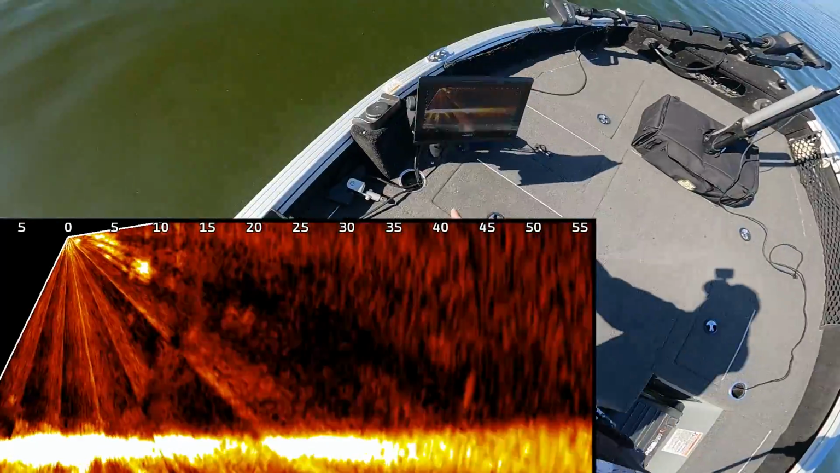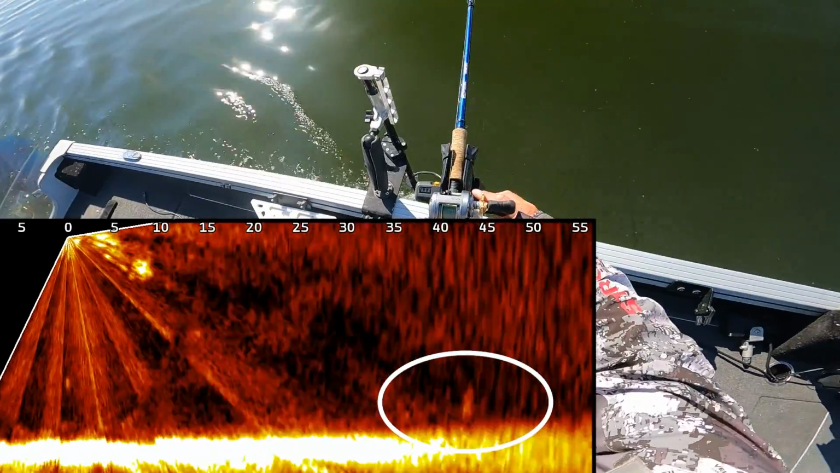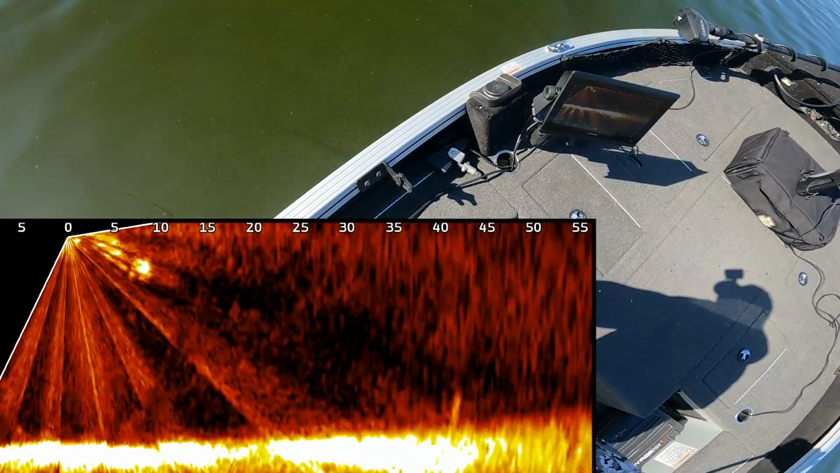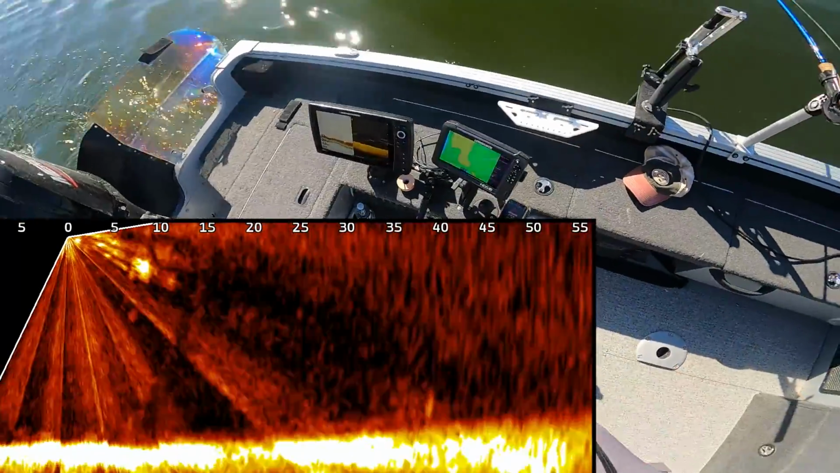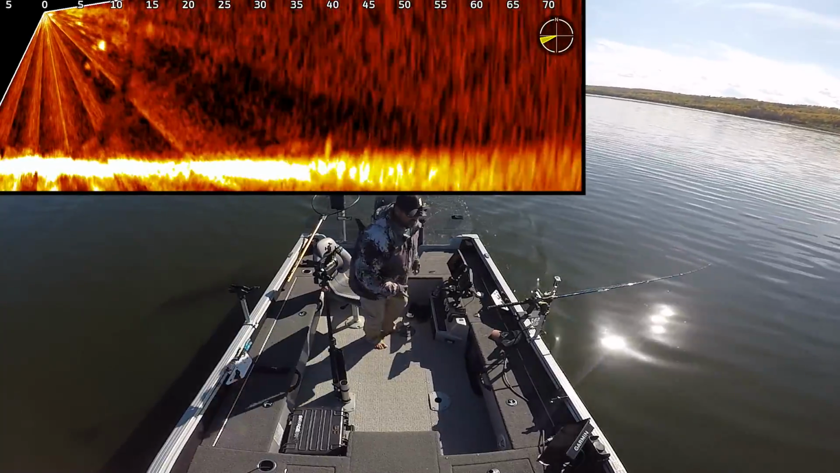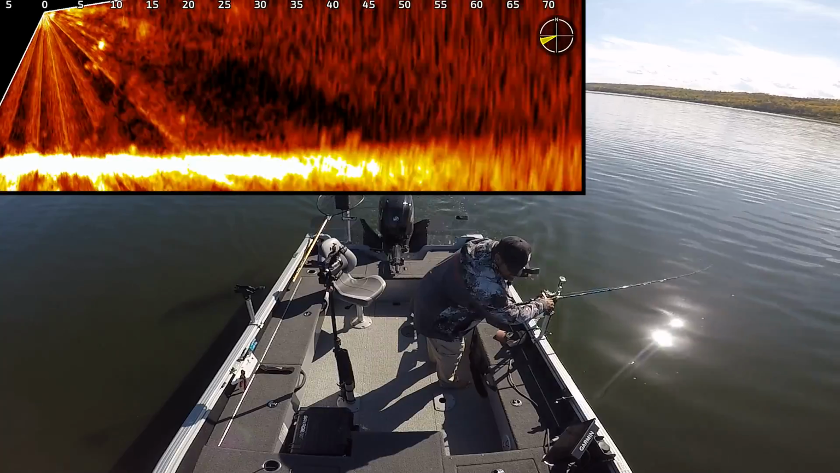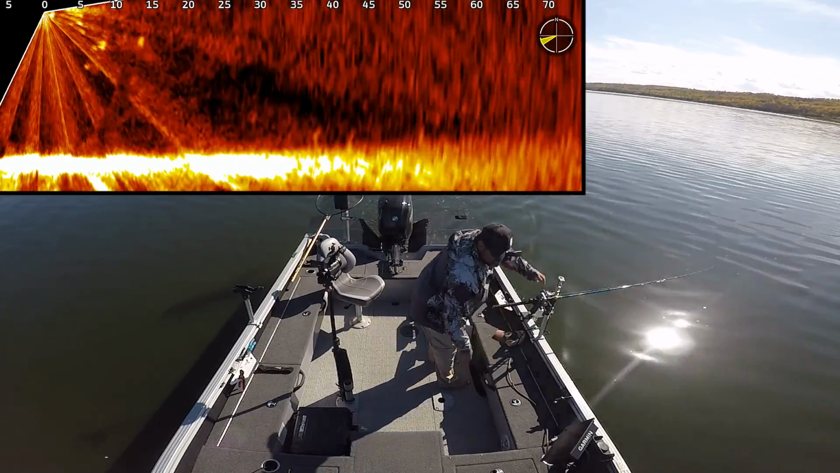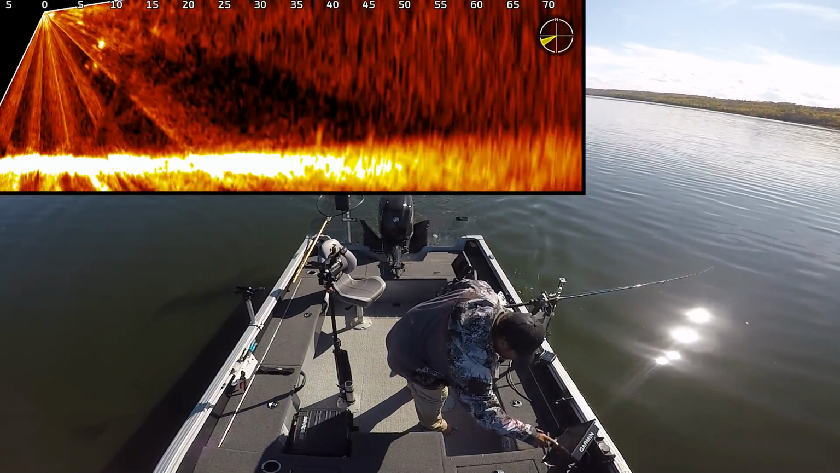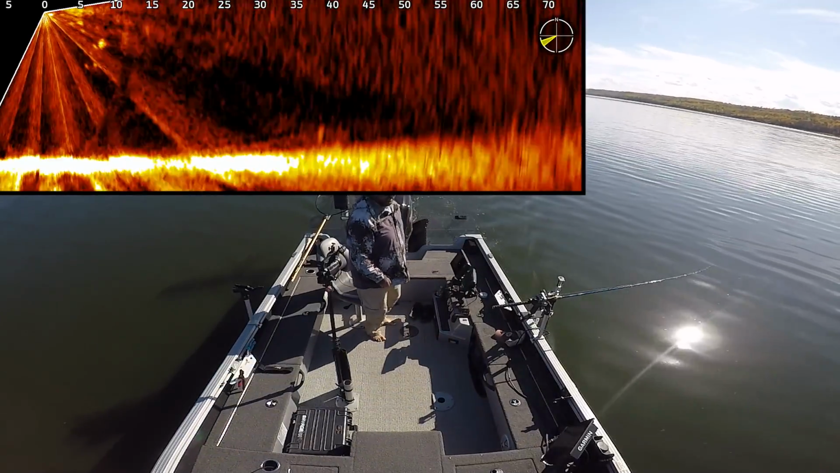Okay. There's my bait. Right there. With 12 feet down with 45 feet of line. Okay. Definitely don't need much line out, that's for sure. Maybe a little bit higher yet. Obviously trying to get this cleaned up as much as I can. Be able to see it on there.